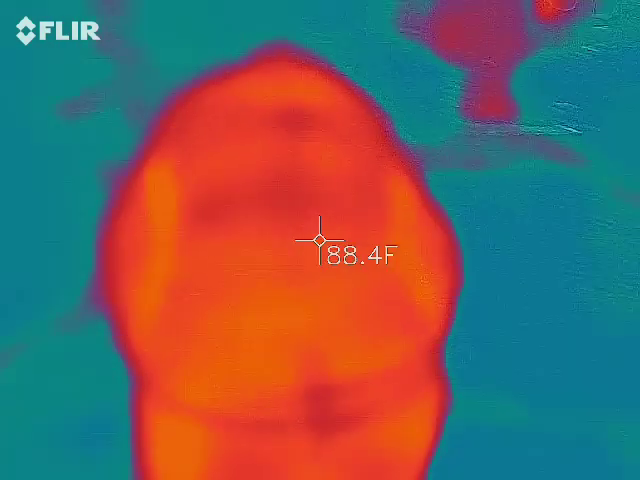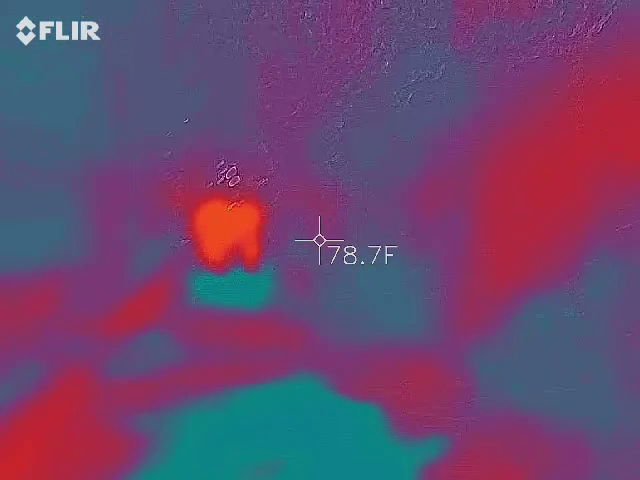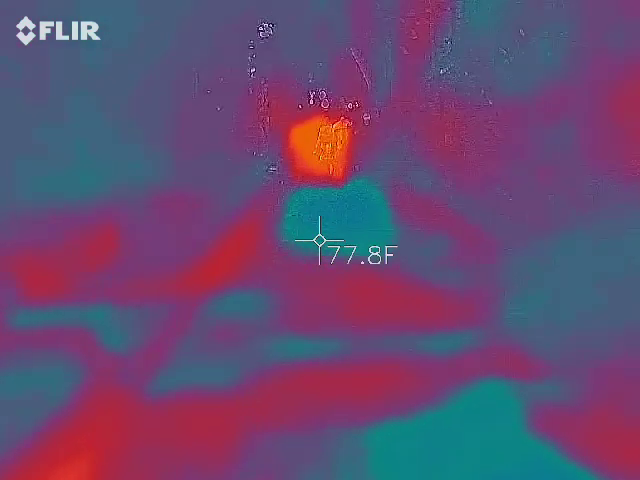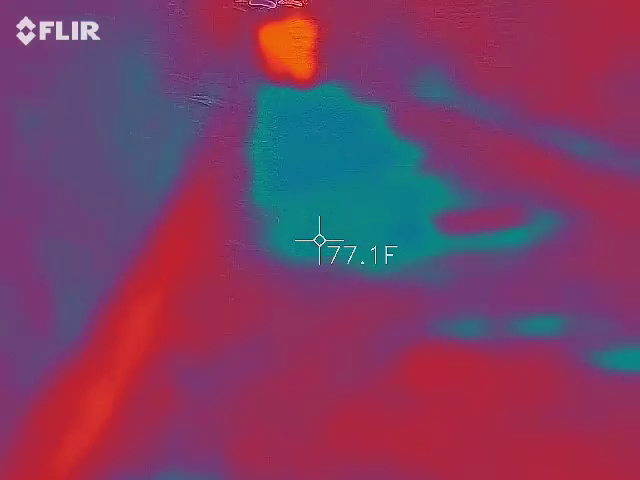You okay? Yeah, back and hips. All that relaxation, and now a bunch of walking. I got some pretty cool pictures with the night shot. I'm sorry.